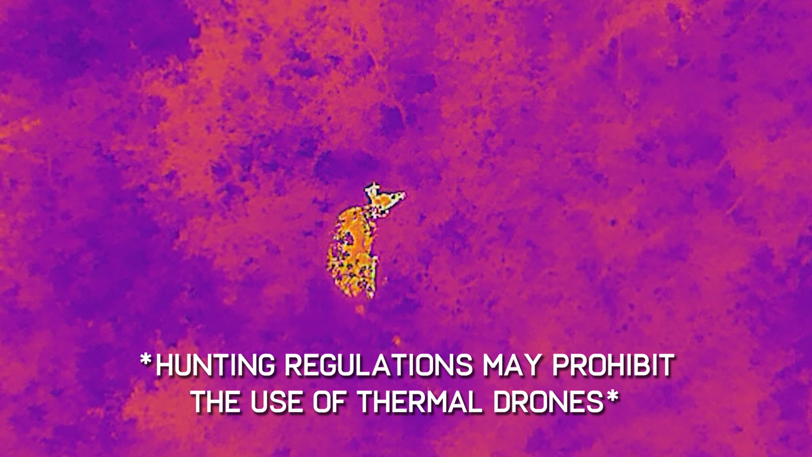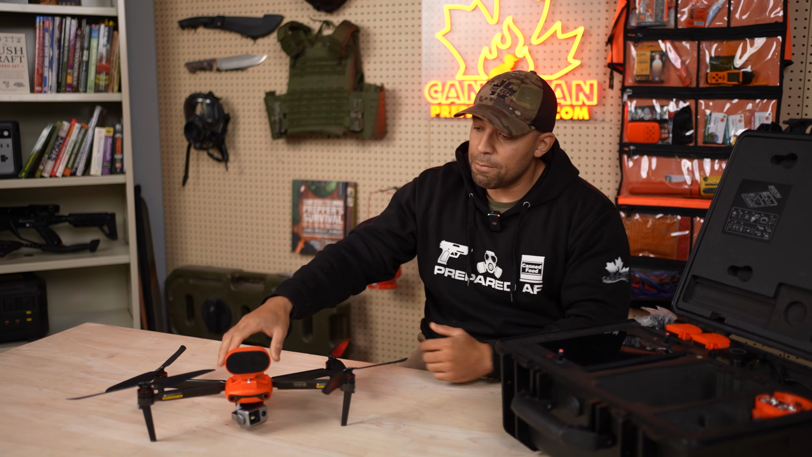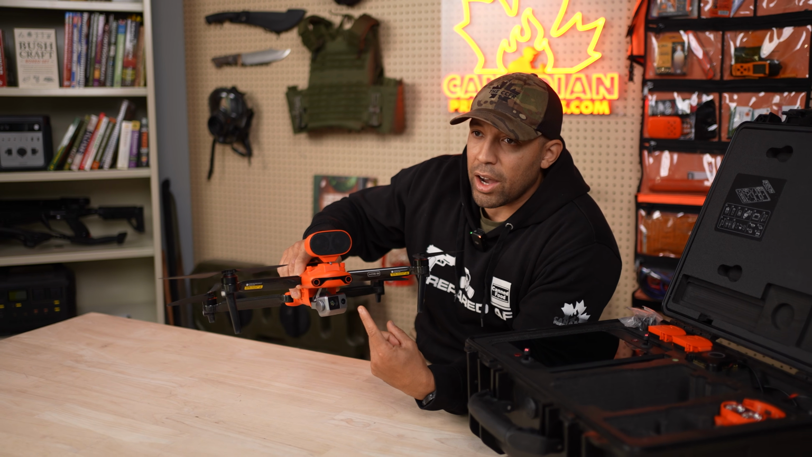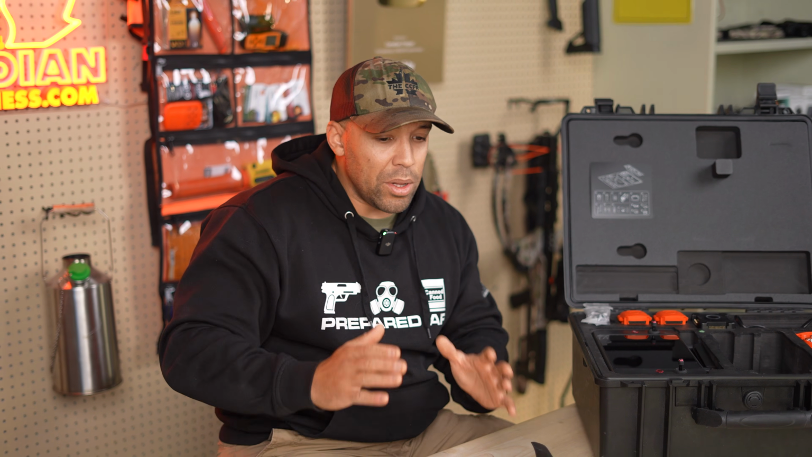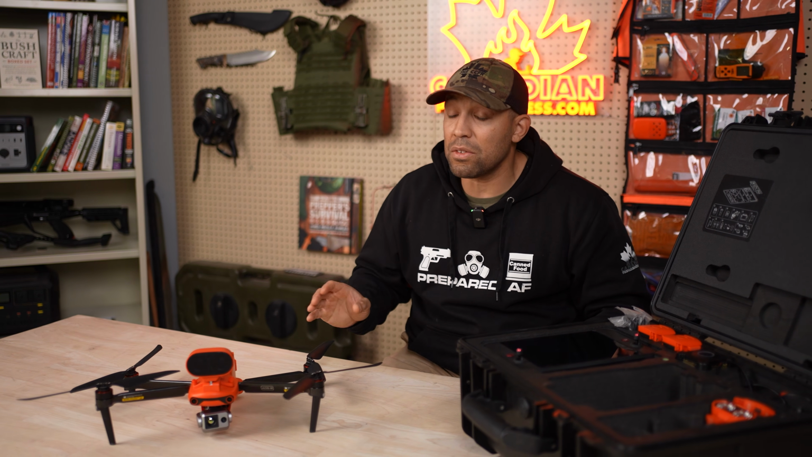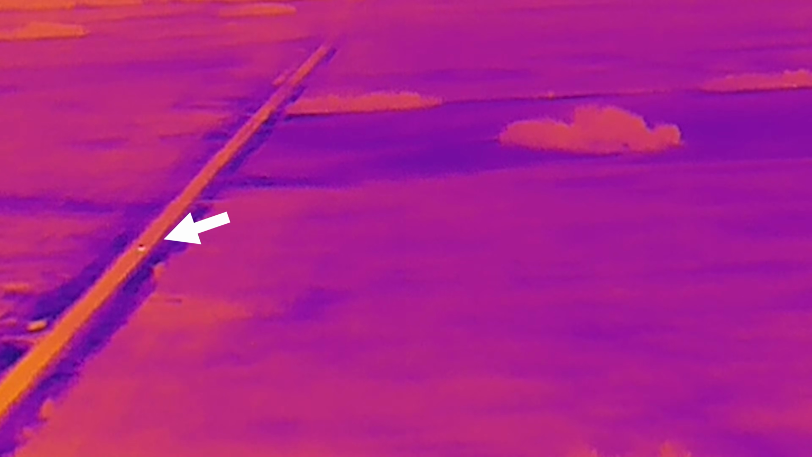What it's doing, it's taking millions of different measurements of the temperature and it's compiling that into an image. And so really, the price point on something like this is mostly because of the high resolution thermal imager. The drone itself is impressive, but that's not really what you're paying for here. That's the rationale for having a thermal drone. I can put this thing up in the middle of the night and I can see everything around me for miles. I can see if a car is coming from as far as the horizon will permit.